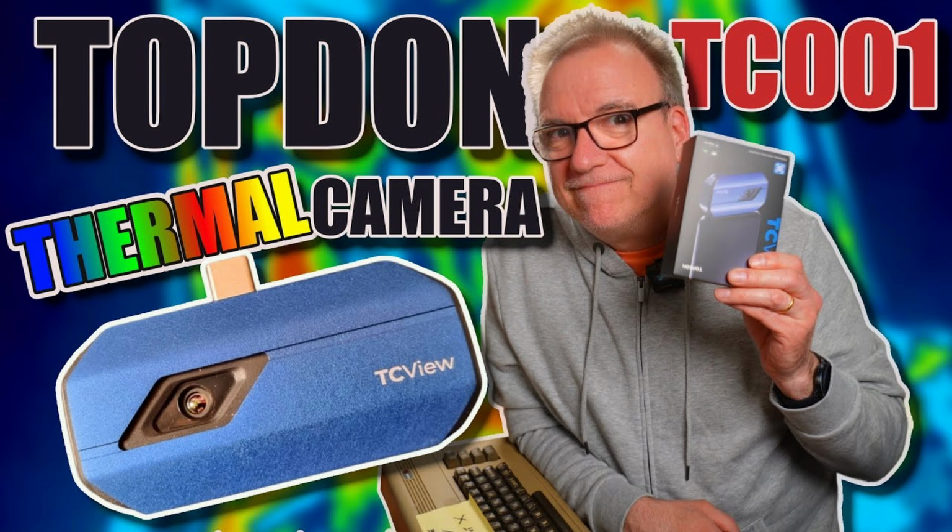Thermal cameras, on the other hand, are very much on the luxury end of the scale. But when you consider how much time they can save you, I'd suggest they're worth the asking price if you can afford it. Last year I reviewed this TC001 thermal camera phone dongle thing from Topdon, and I have to say it served me very well in many repairs since I was kindly sent it for review. That video over on my main channel is in the top corner of your screen and linked in the description if you're interested in my thoughts on that device.